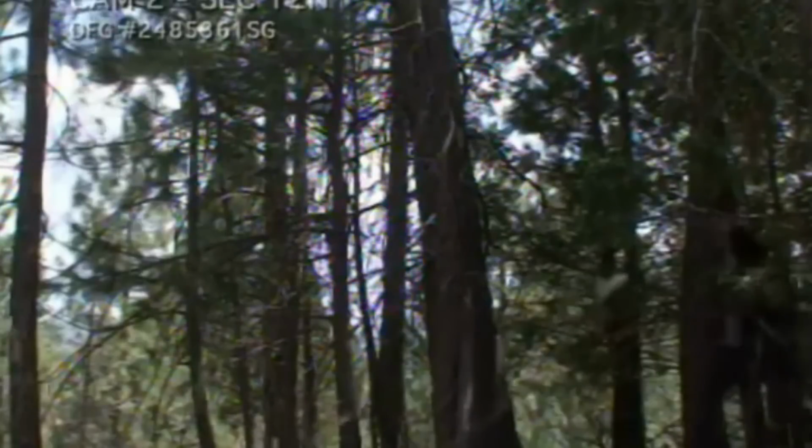The man comes into sight with something in his hand and suddenly notices the camera mounted on a tree. He then proceeds to come closer to the camera until his face is as close to it as possible. That's when he stops for a second and gives the creepiest smile possible.